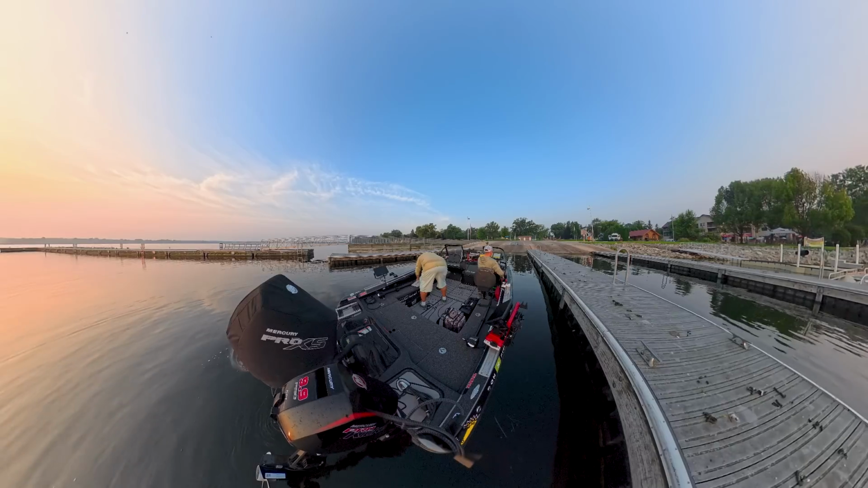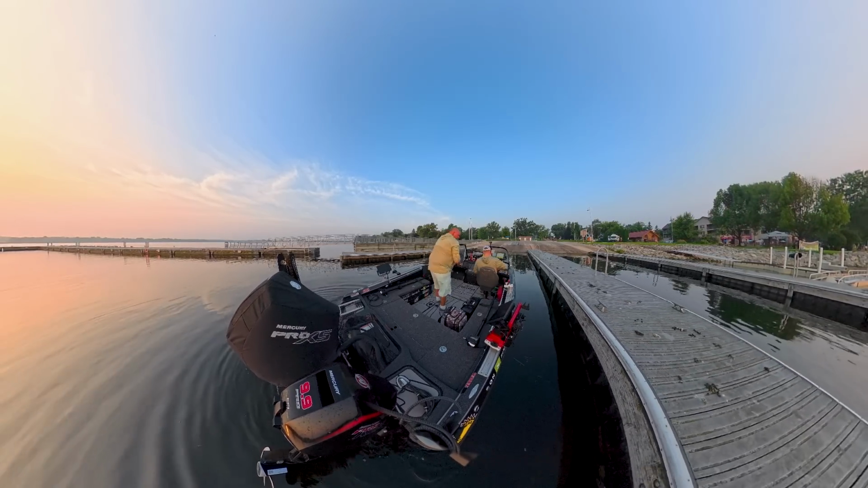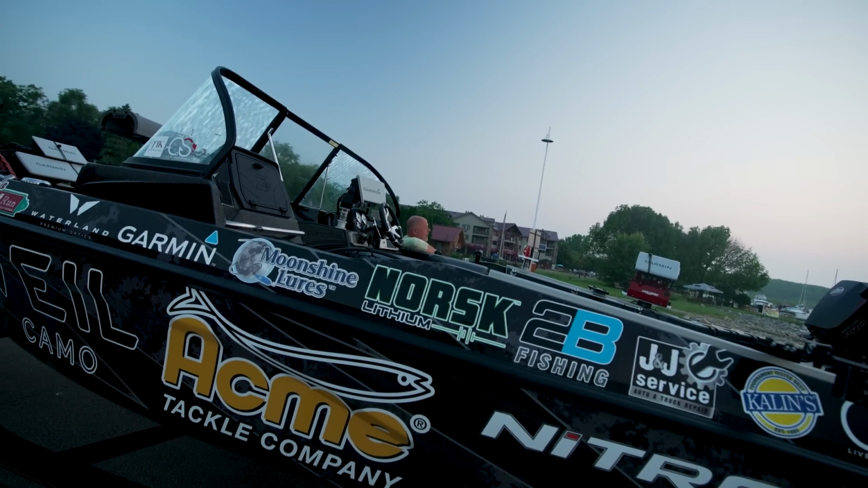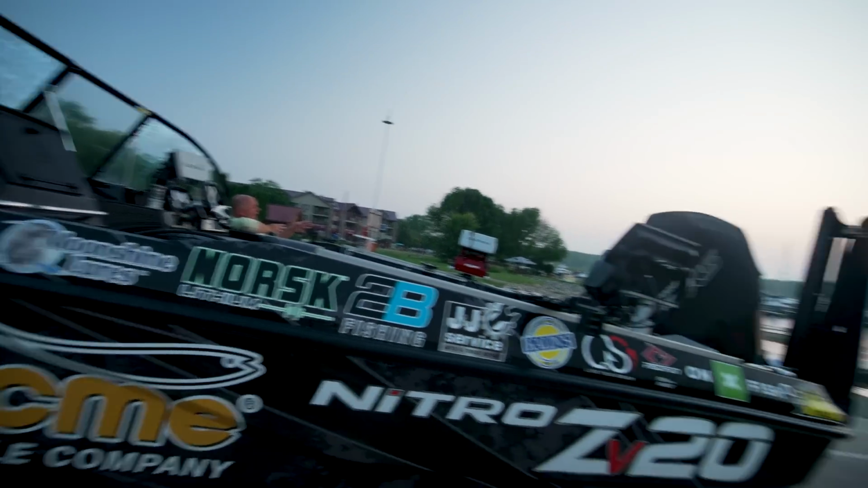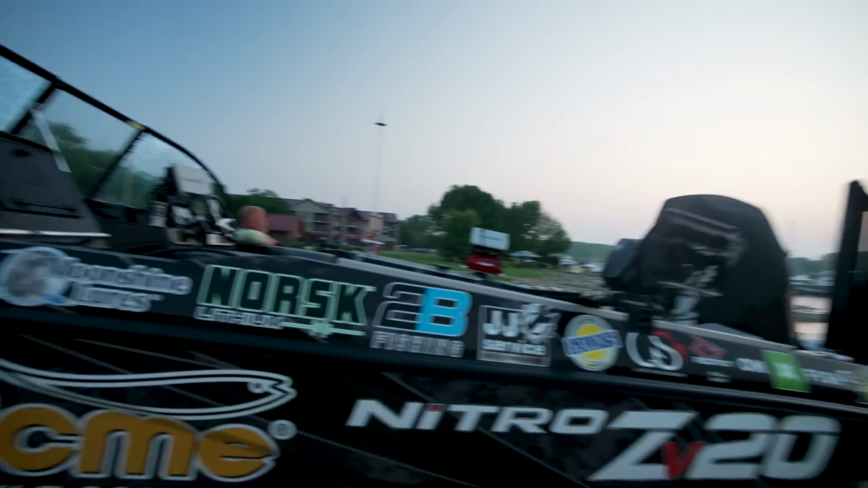So we got the boat all rigged up, Nitro's ready to rock. We're gonna get it dumped in the water here. We're gonna go out, see if we can find some fish, and hopefully have ourselves a day. Ted, you ready to go? Yeah. How do you pass that up? Look at that sunrise. It is beautiful. That is just cool. Just an absolutely gorgeous morning. We're gonna get this boat dumped in and hopefully go catch some fish.